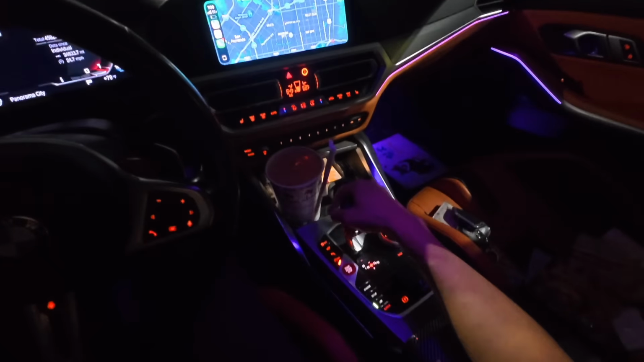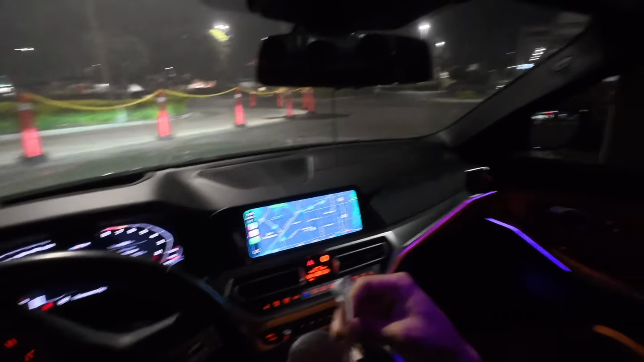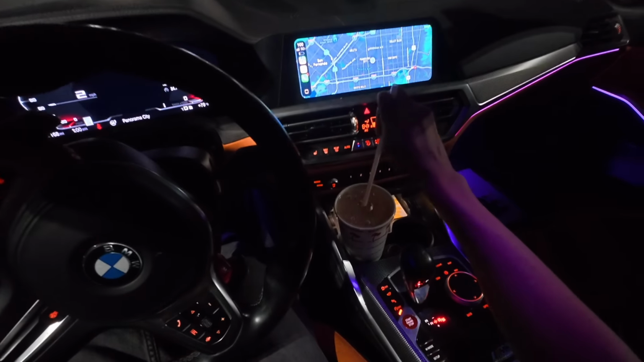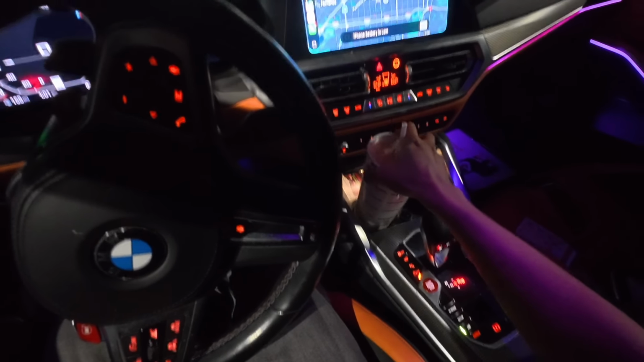Drive back is gonna have to be a little bit more chill, but we'll be all right. Damn, the light pink lemonade tastes like some bullshit today. I swear it normally tastes better than that.